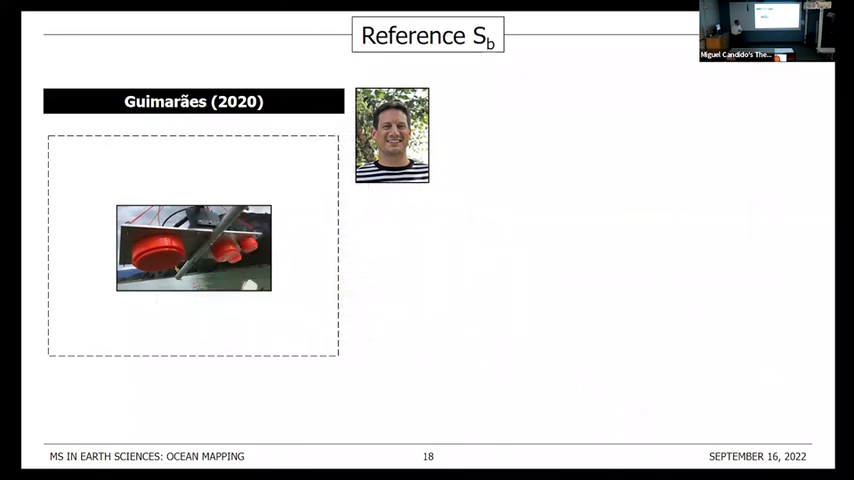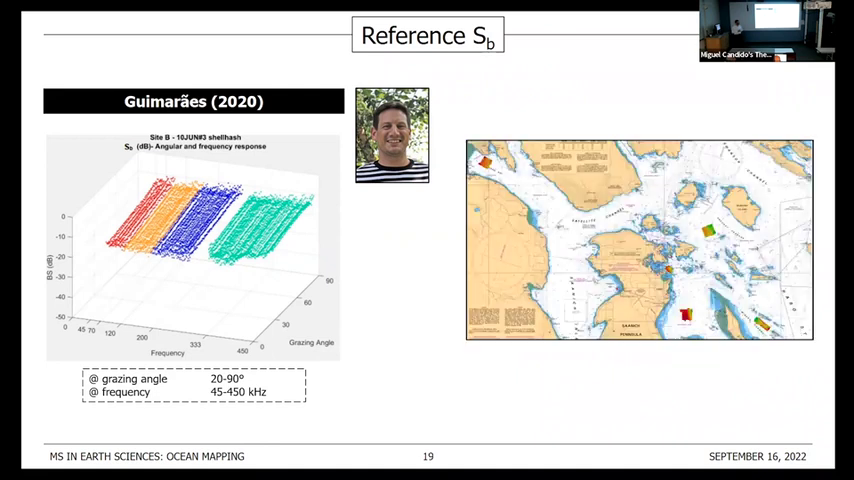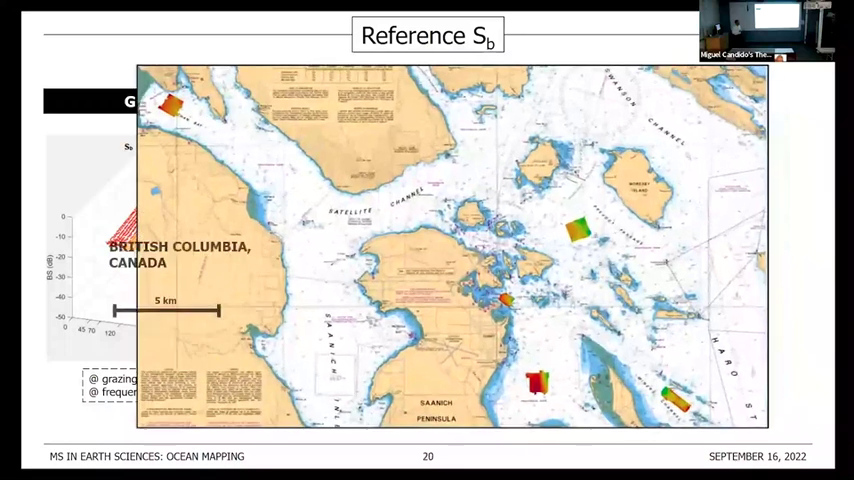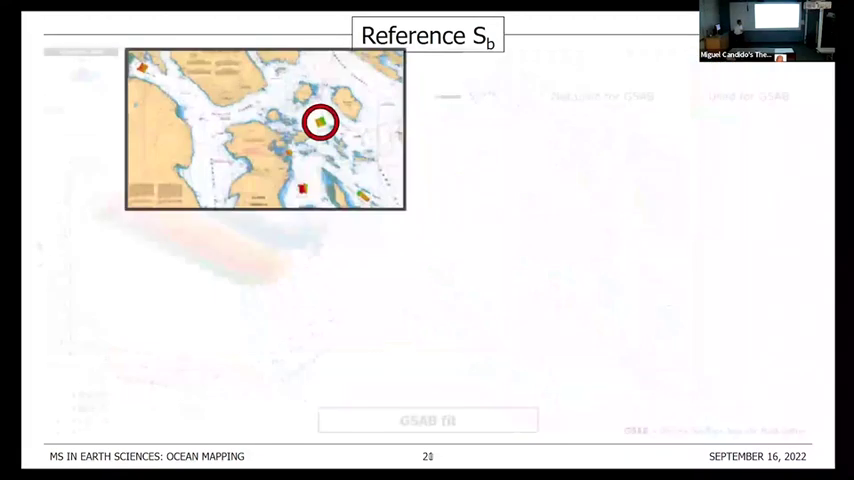So Guimarães combined these 2 approaches, and so he got calibrated backscatter observations over a wide range of grazing angles and a broad band of frequencies, allowing him to construct multispectral ARCs over several reference areas, which are this one, established in British Columbia, Canada. And let's take a look at one of these reference areas.